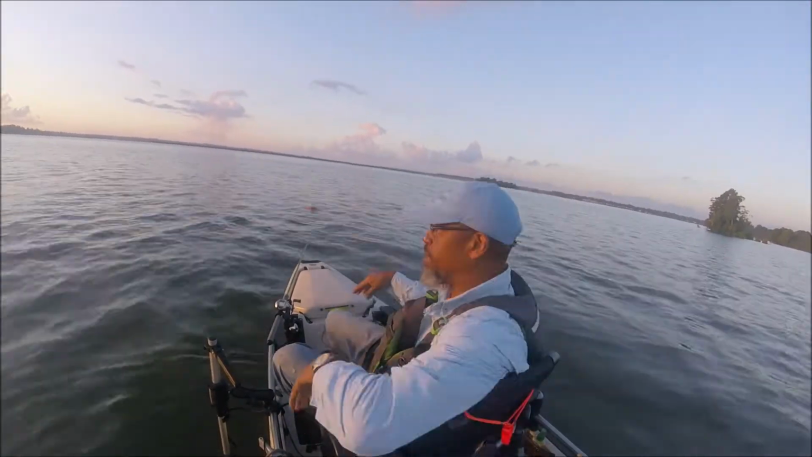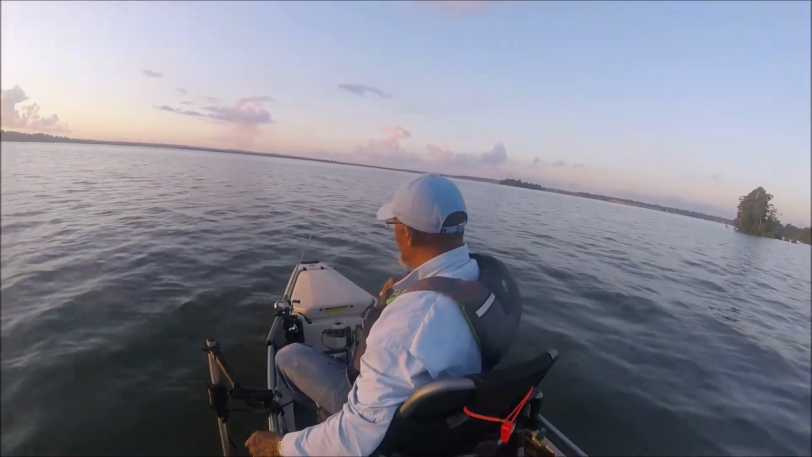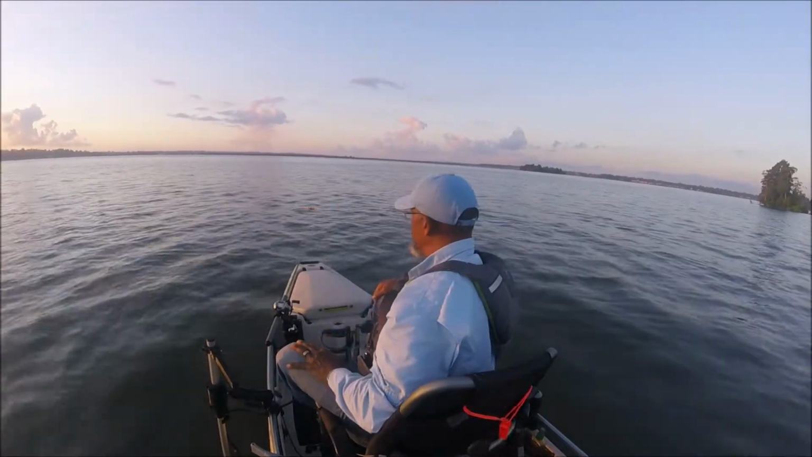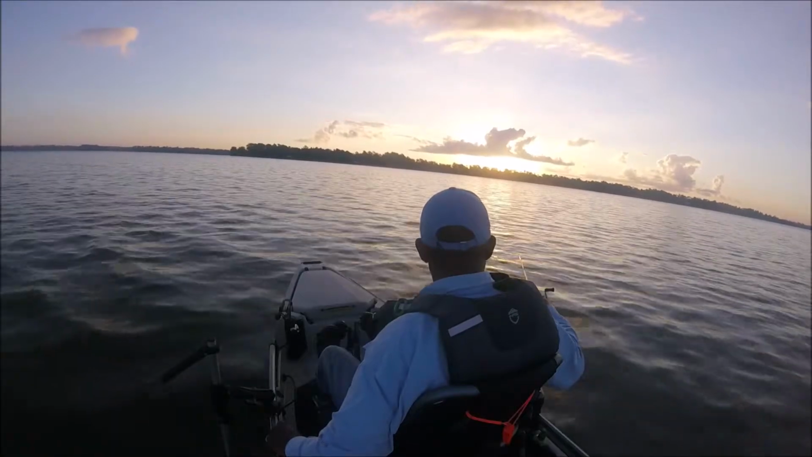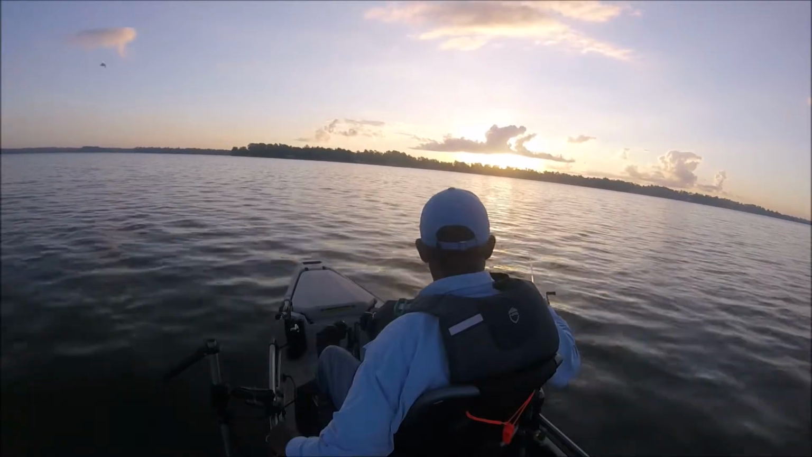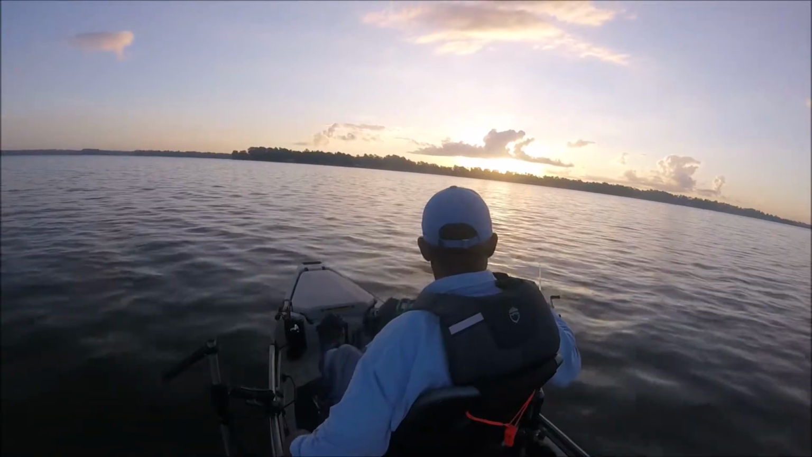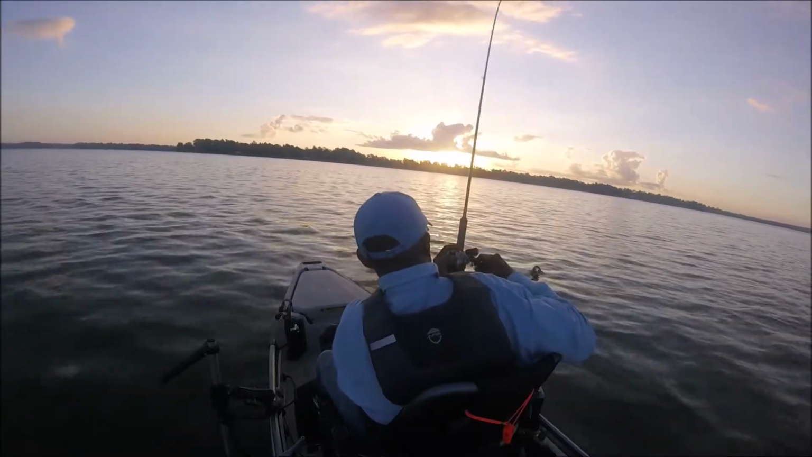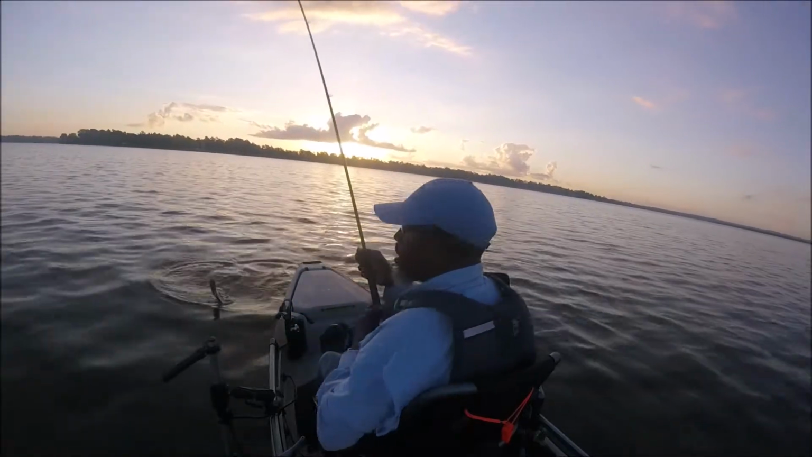The wind is kind of pushing me back this way, so I'm gonna approach that pile from the buoy side. I was struggling a little bit because I was on the top side of it with the wind pushing me back this way. So. Was on that pile, big old catfish.